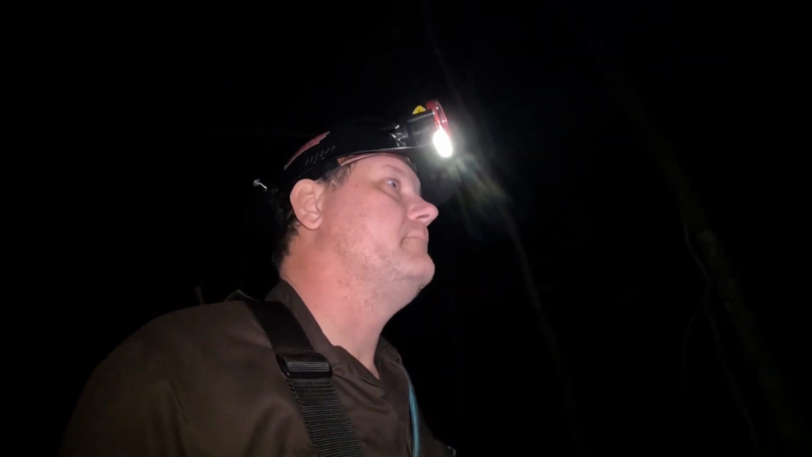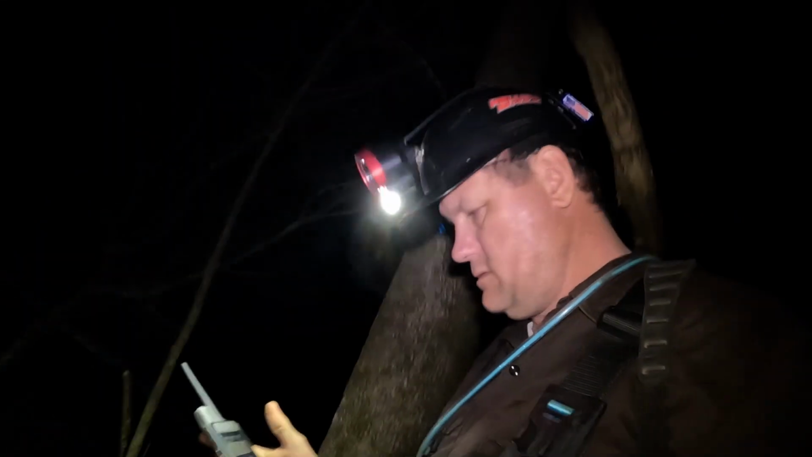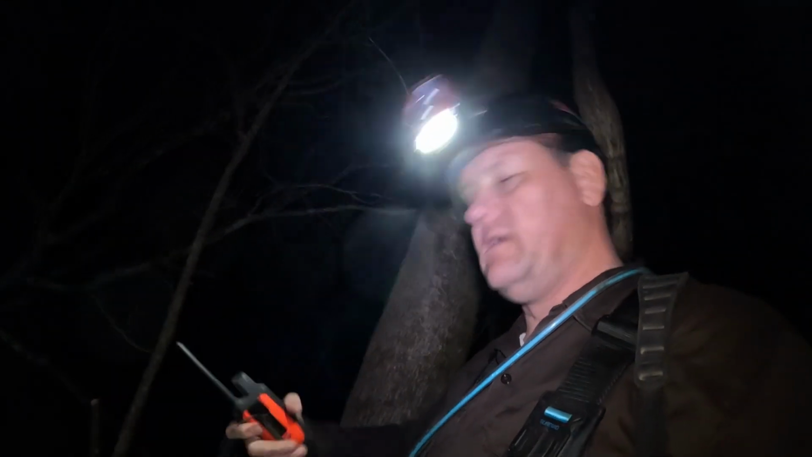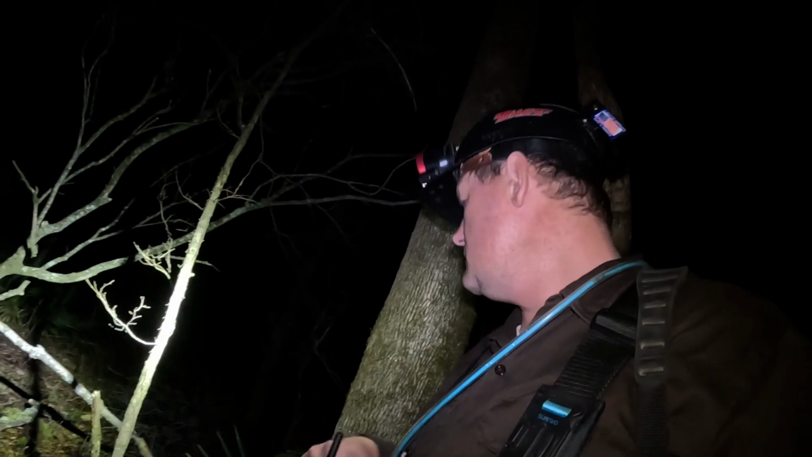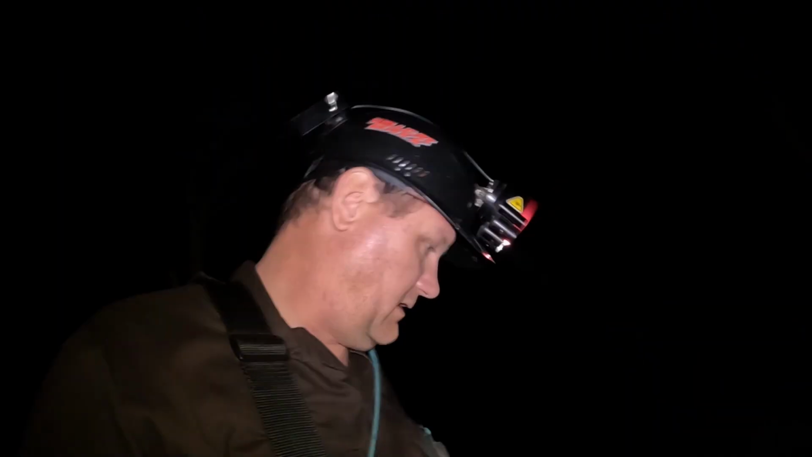Where Gypsy went, but she left out. She was ready to go. Let's see. Yep, she's 150 yards. I think we've had about 4 inches of rain this week, so woods are filling up.